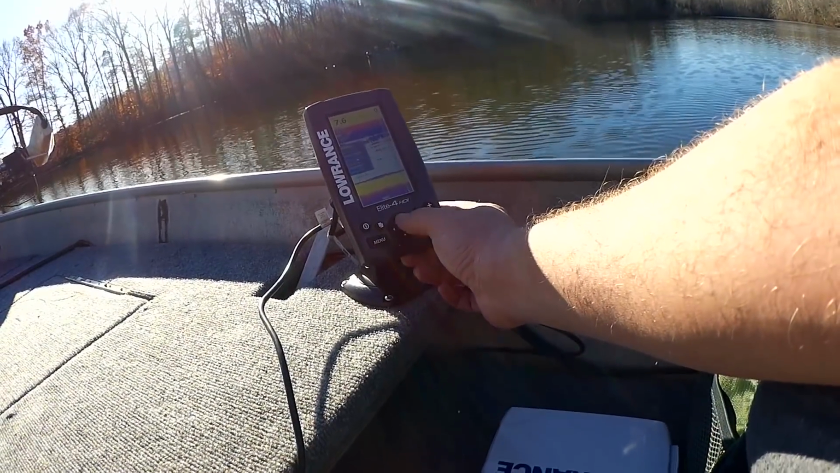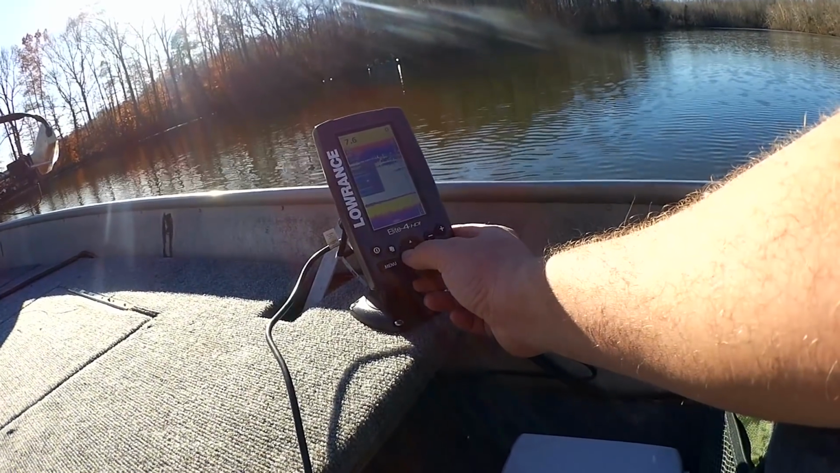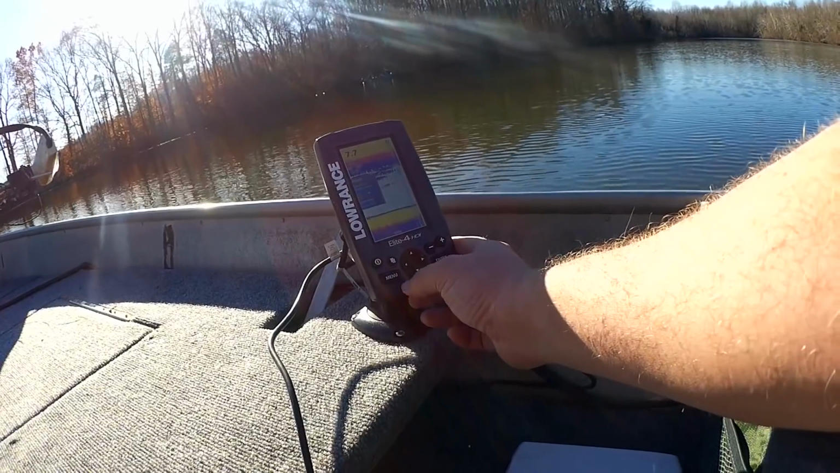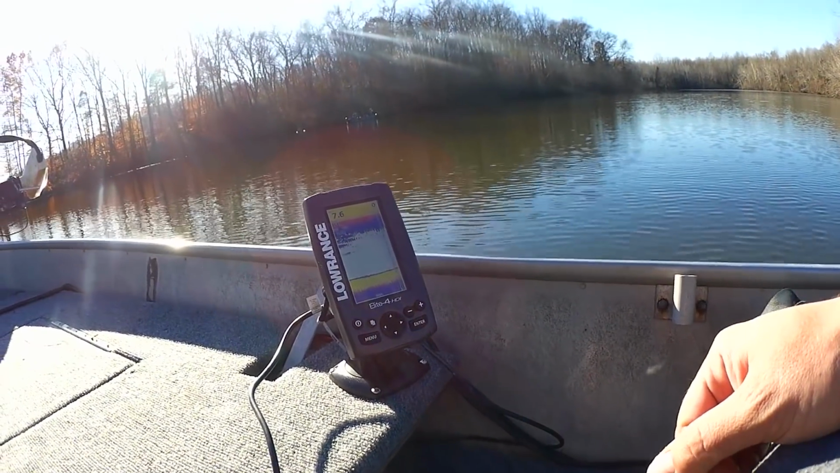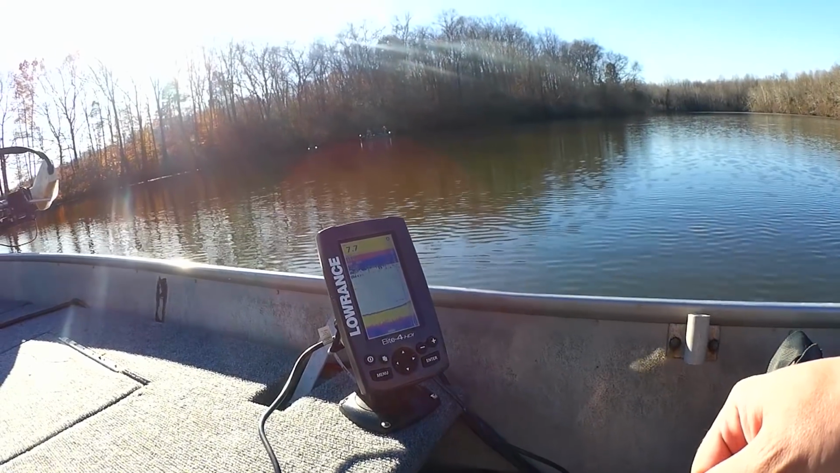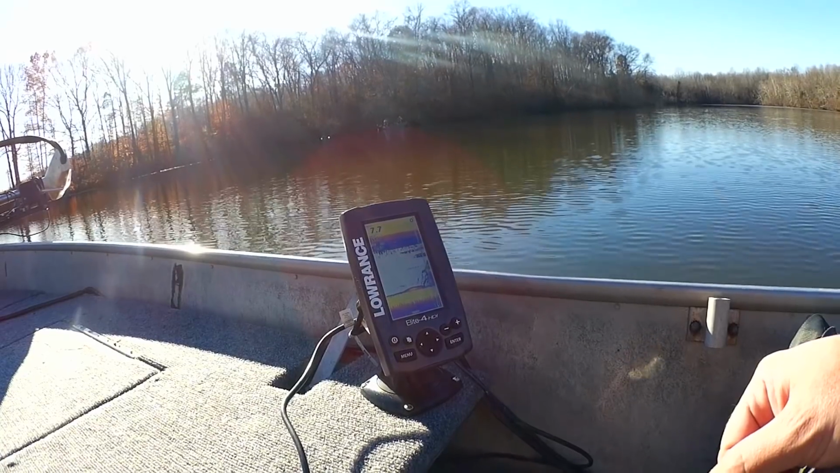Sensitivity 76, 77, 75. We'll go with 75. Alright, so that got rid of a lot of those big black lines. So right under me, I see some black stuff.